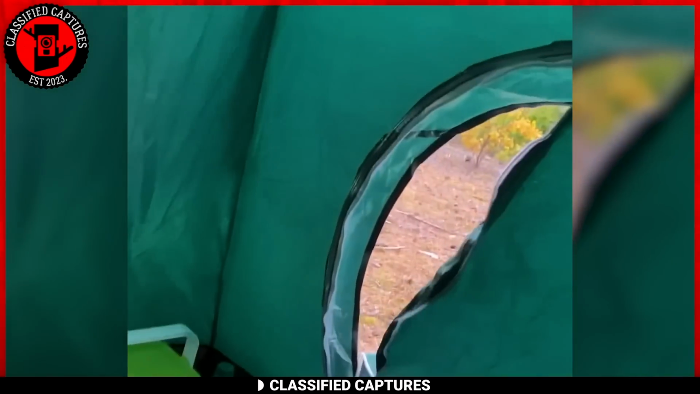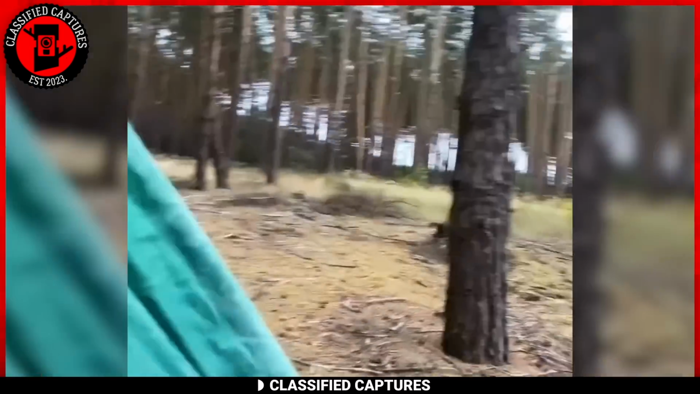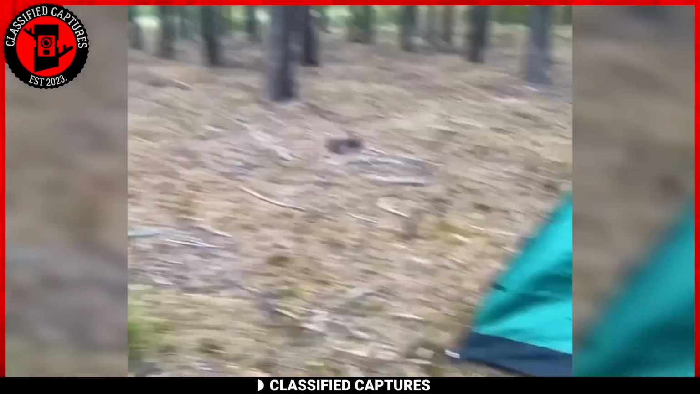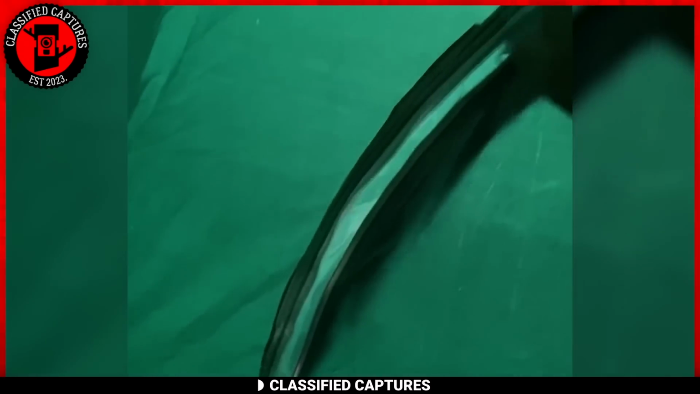Miraculously, the tactic works, and the bear, perhaps startled by the unexpected noise, decides to abandon the chat. Luck was certainly on the hiker's side that day. Lesson learned. Sometimes surviving a camping trip means not just communing with nature, but also convincing it to keep a respectful distance.